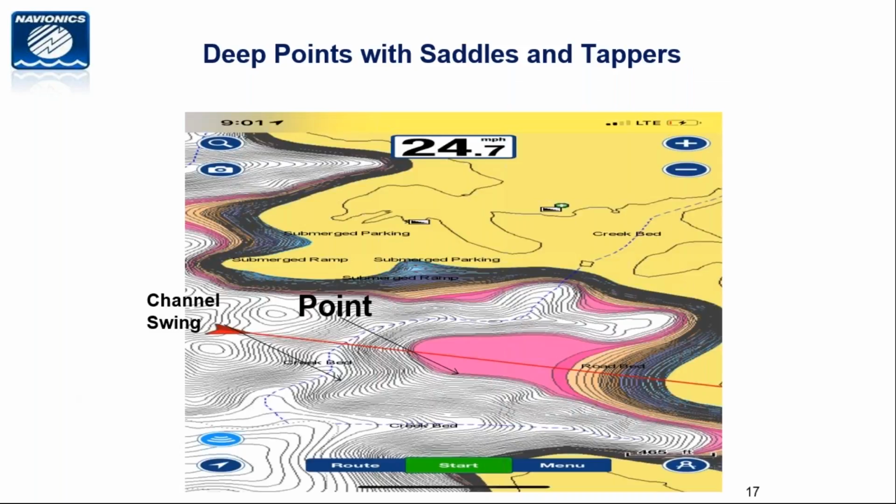Okay, this is an underwater point that I would have never found if I didn't use the fishing ranges, right? You can see that I set the fishing ranges at 40 to 50 feet, and anything that sticks out into the lake that is 40 to 50 feet is going to show up here, and you're just going to get investigated.